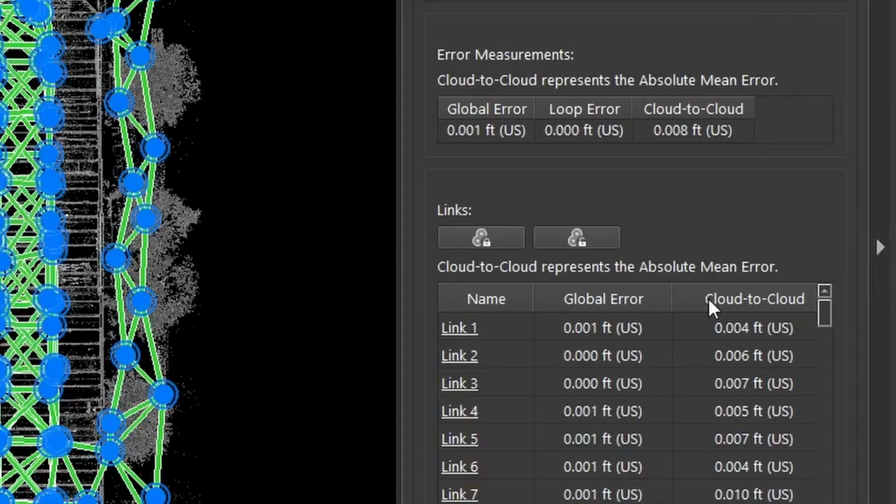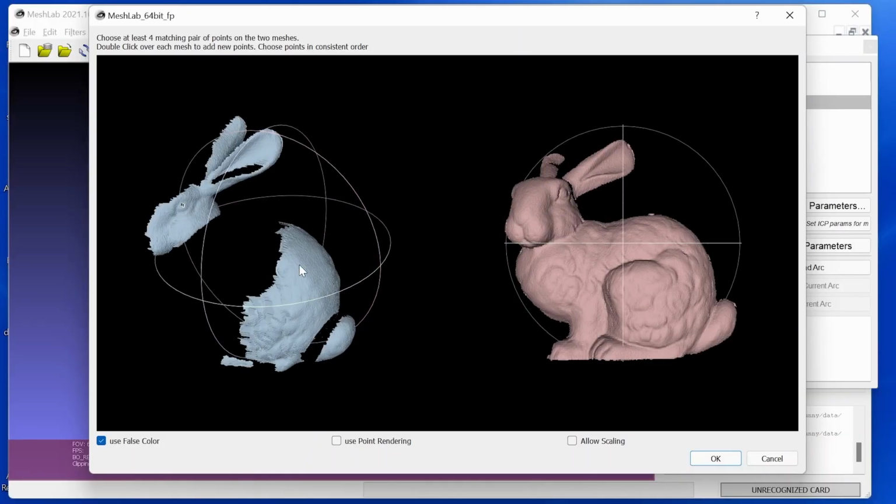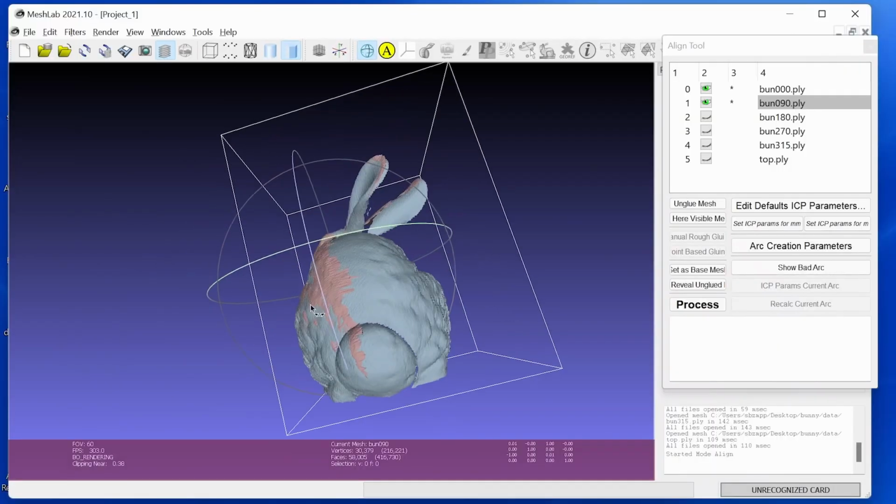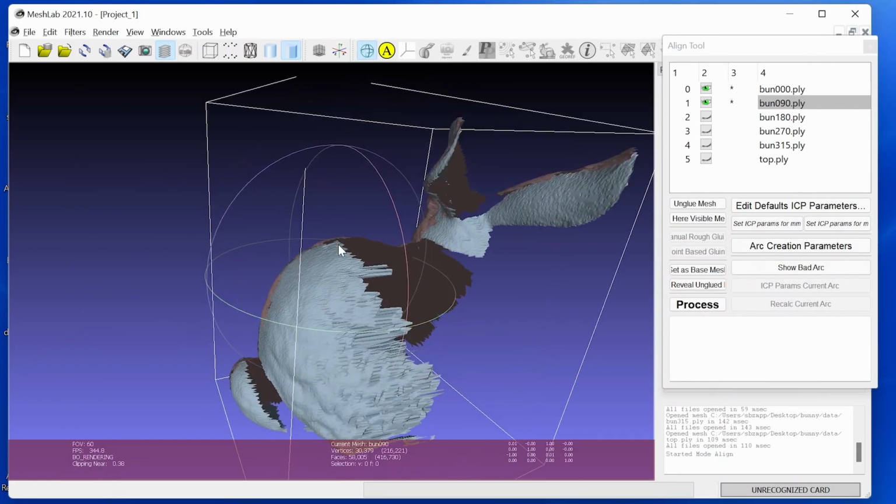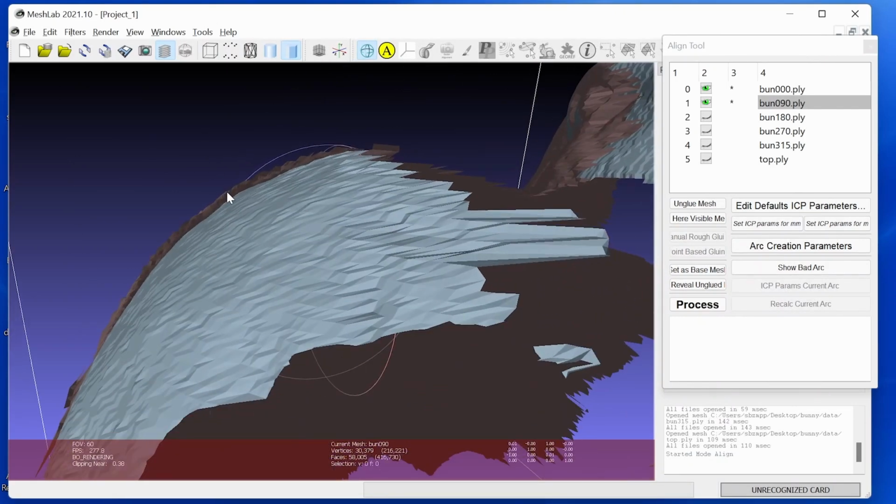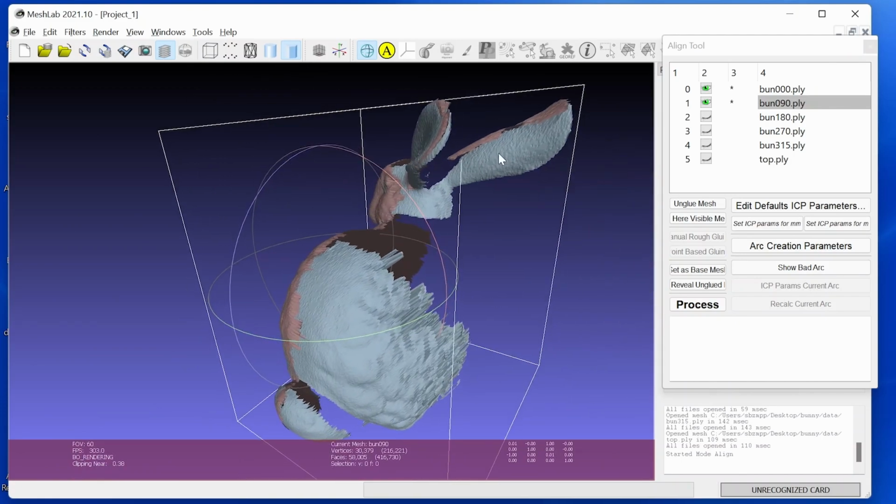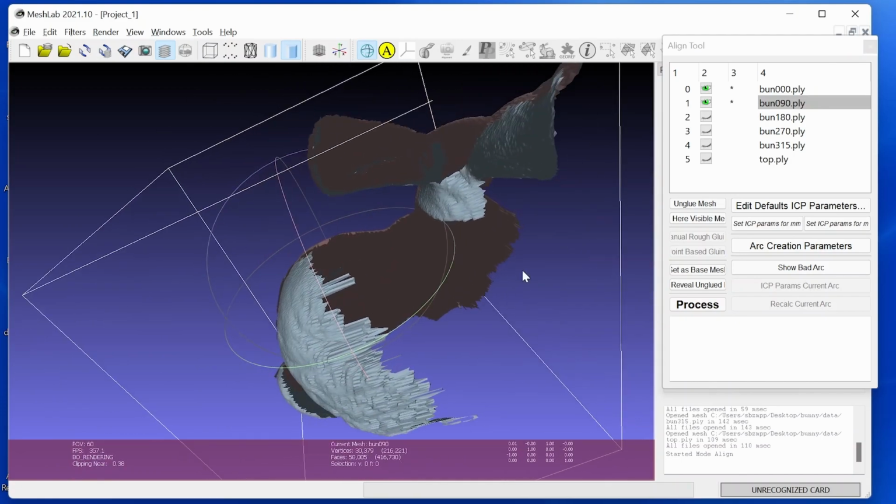ICP is basically a 2-step process: data association and transformation based on that data association. It combines the individual scans in such a way that the points it has determined to be common between both linked scans are shifted and rotated so that the sum of the squared distances between the common points is reduced as much as possible by taking an iterative approach.